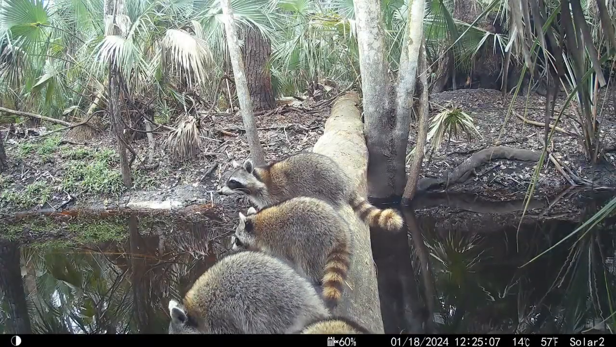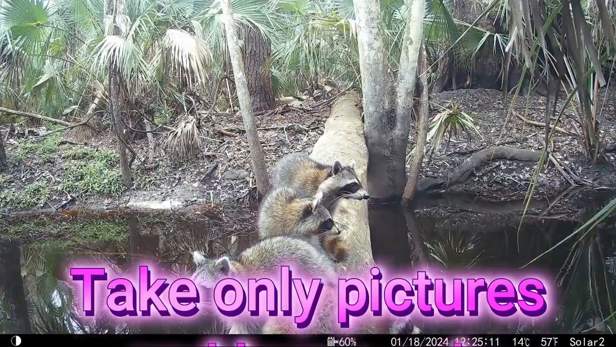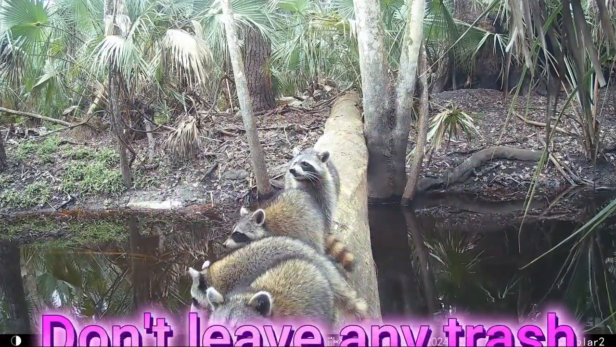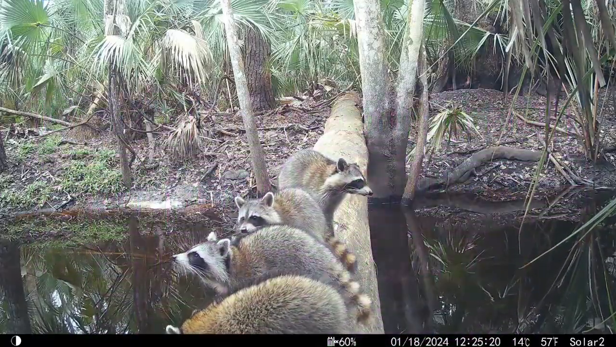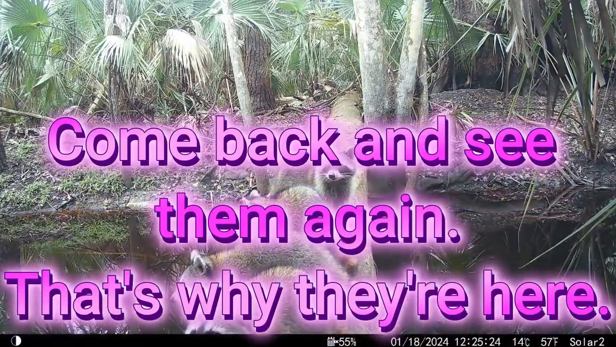Hey guys, remember when you're in any state park or any park at all, take only pictures and leave only footprints. It's not cool to take stuff out of their area or leave anything. Don't leave any trash or pet droppings in the woods. Take them with you. But most of all, come back and see them again because that's why they're here.